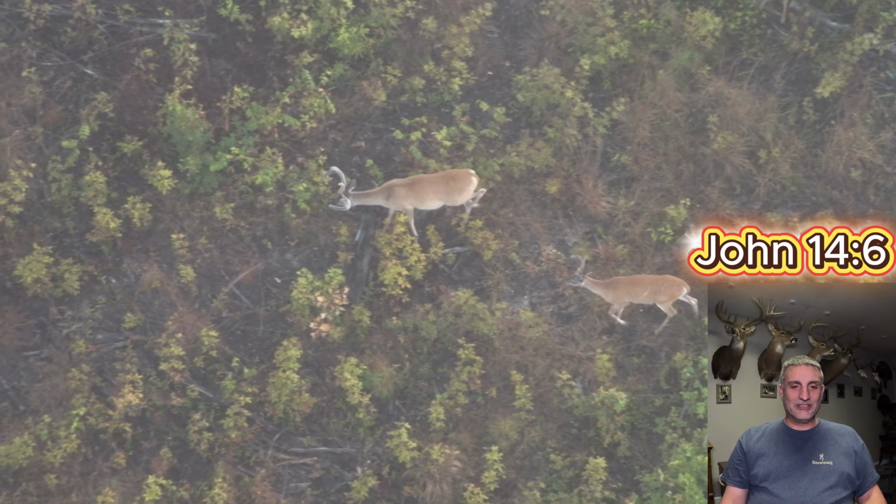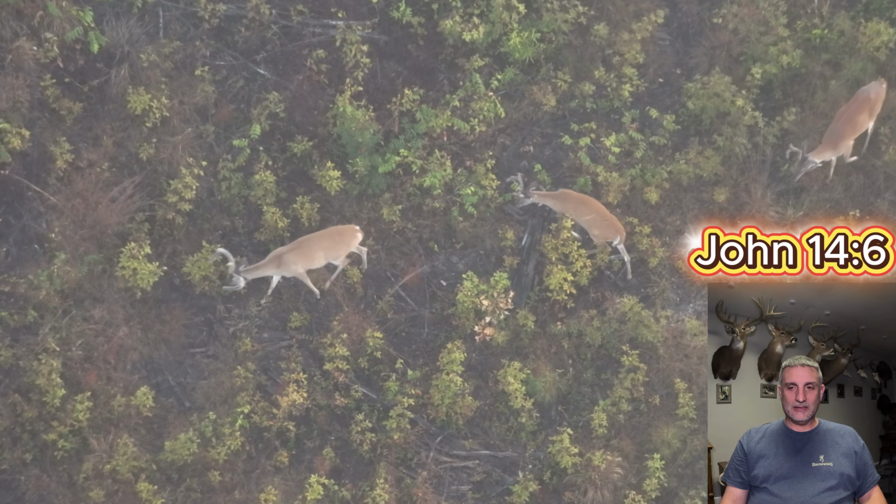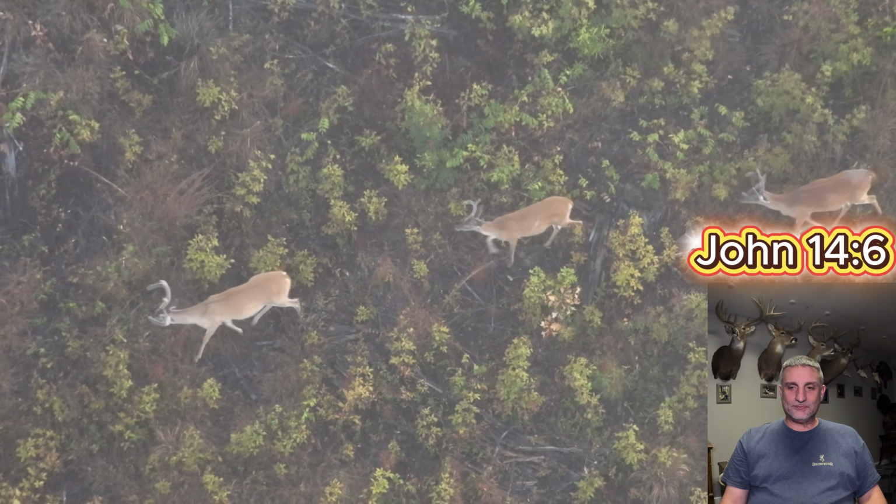But looking at those 2 deer side by side, you can see that one's just really young. He's a lot smaller.